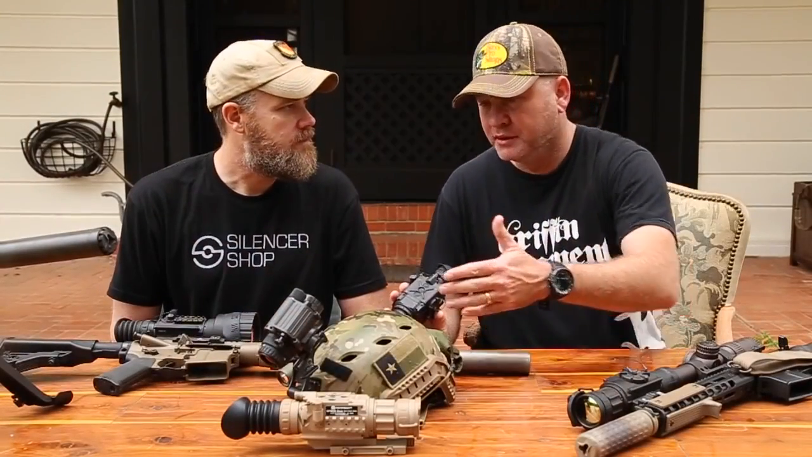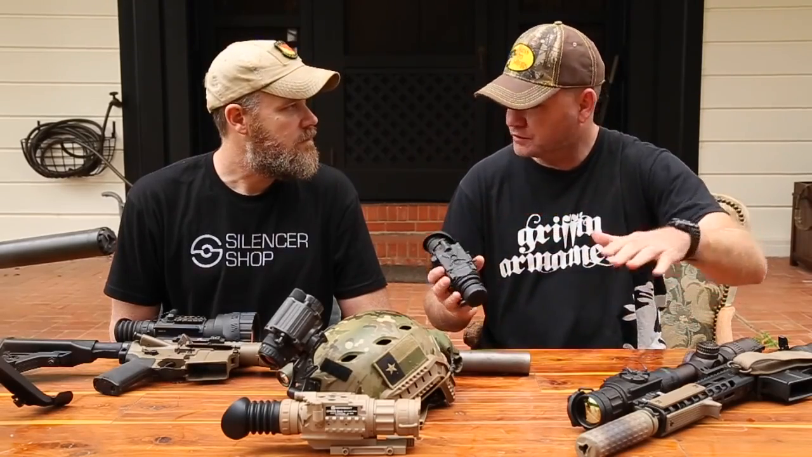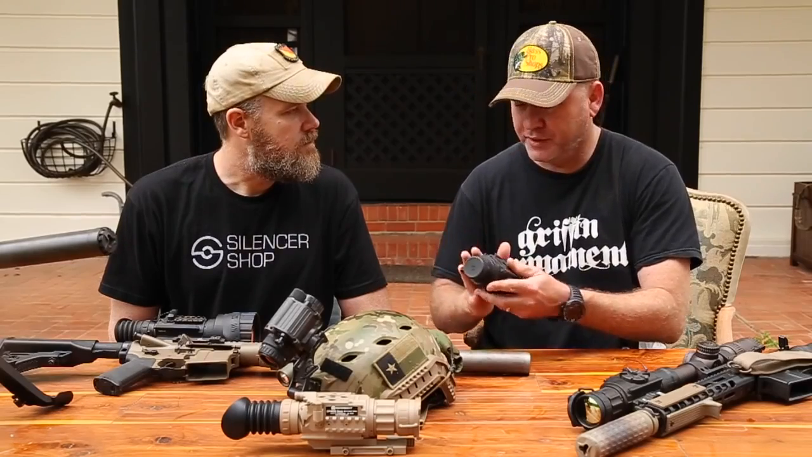Right. When we drive around, use this to drive with and see through the windshields, and then this to cover the large fields, because you'll see every mouse and everything out there, so you can cover a lot of ground really fast with a thermal monocular. Yep. And the thermals are absolutely unbelievable.